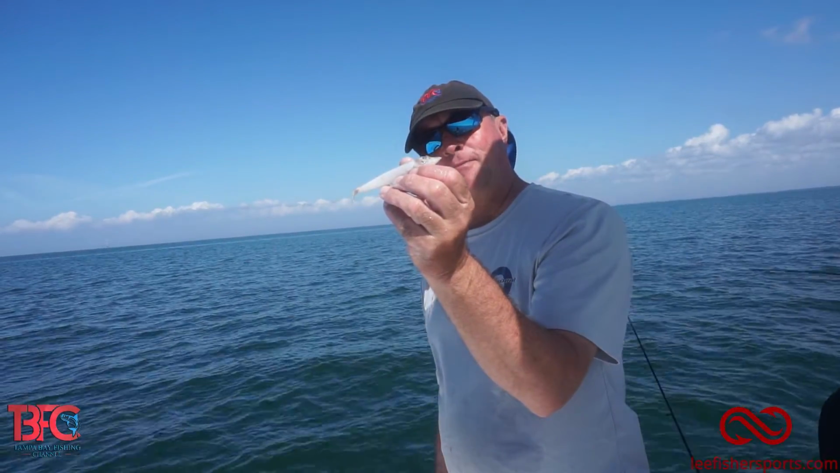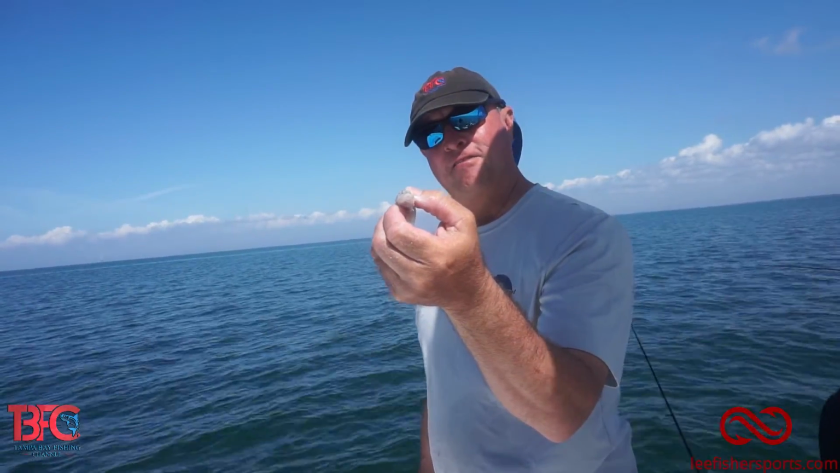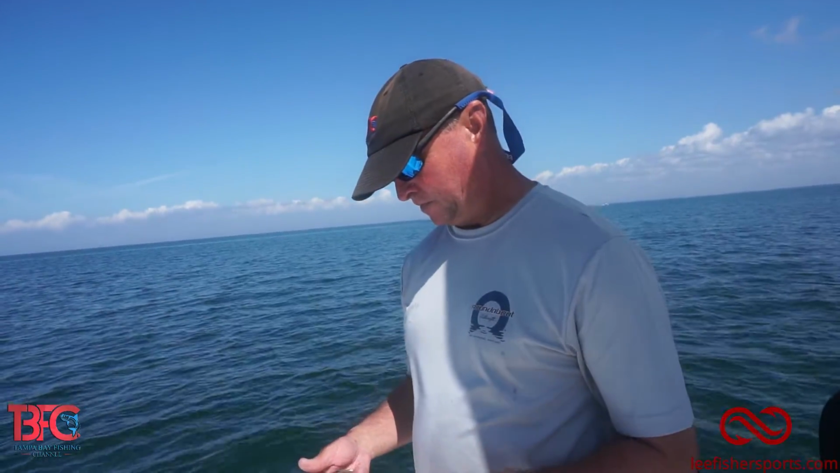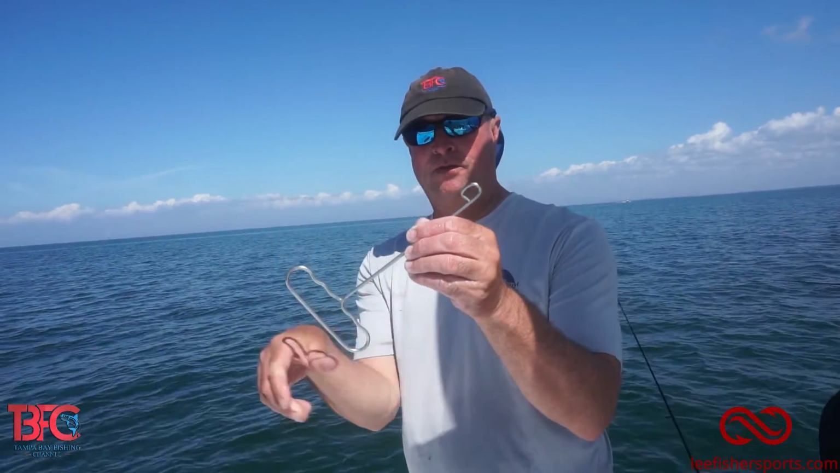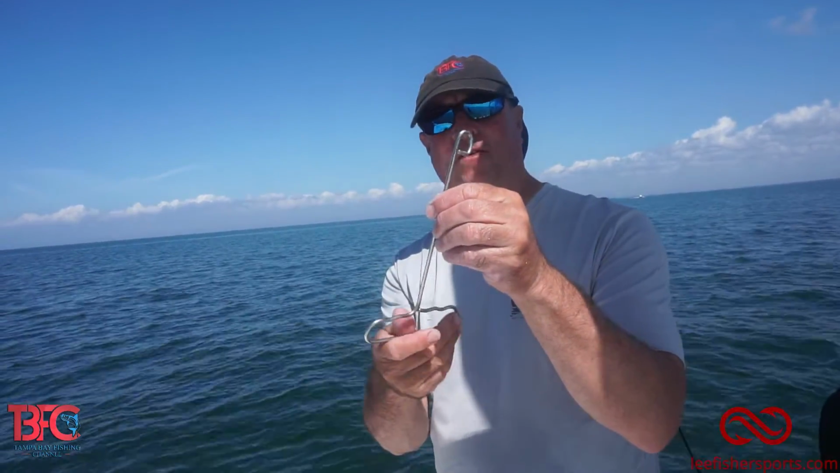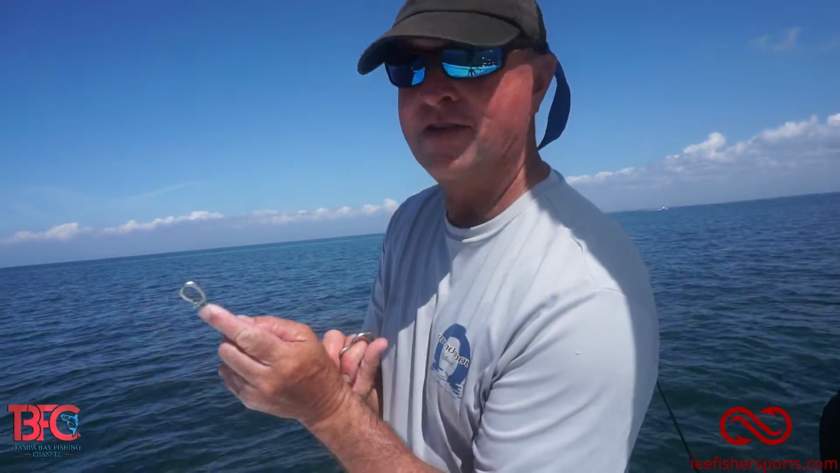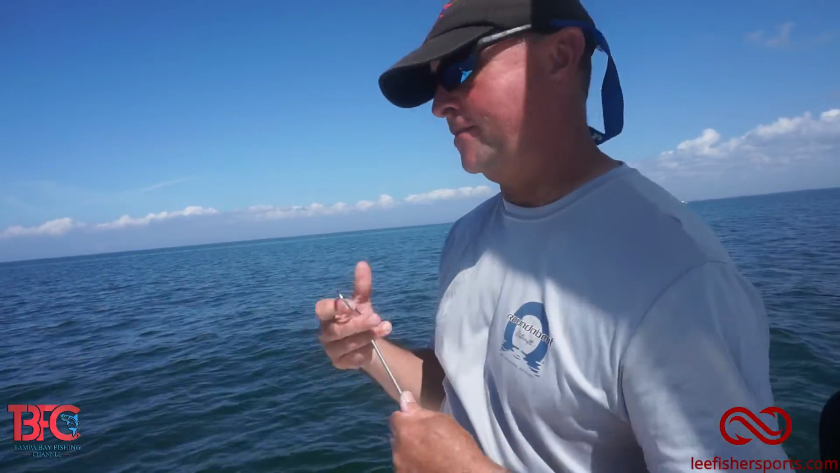He just ate a baby lizardfish. He was digesting it. Interesting. But yeah, this simple little tool is so cool. It's the dehooker by Lee Fisher Sports. And as you saw, it works awesome. You just get that hook right in that slot, right there, and just turn it, pop it, and it's off.